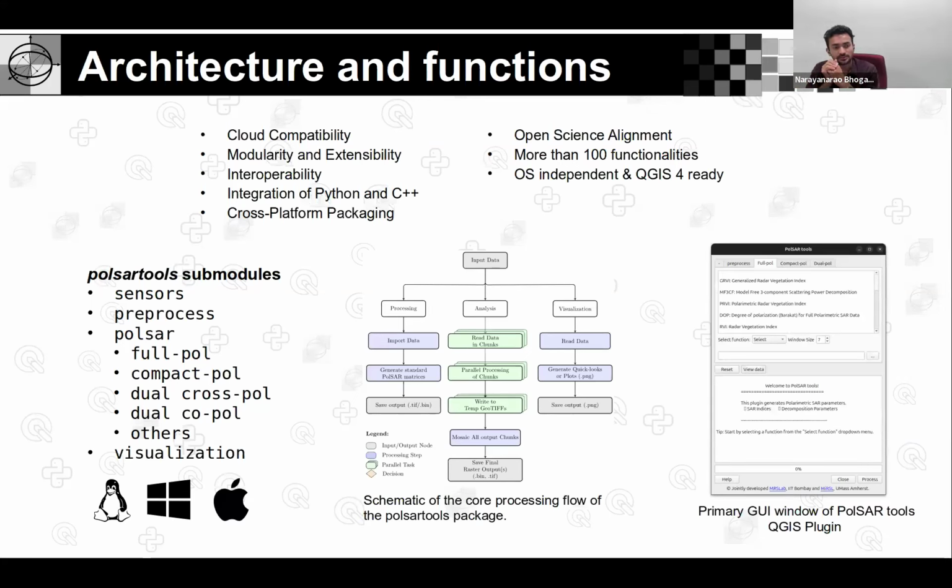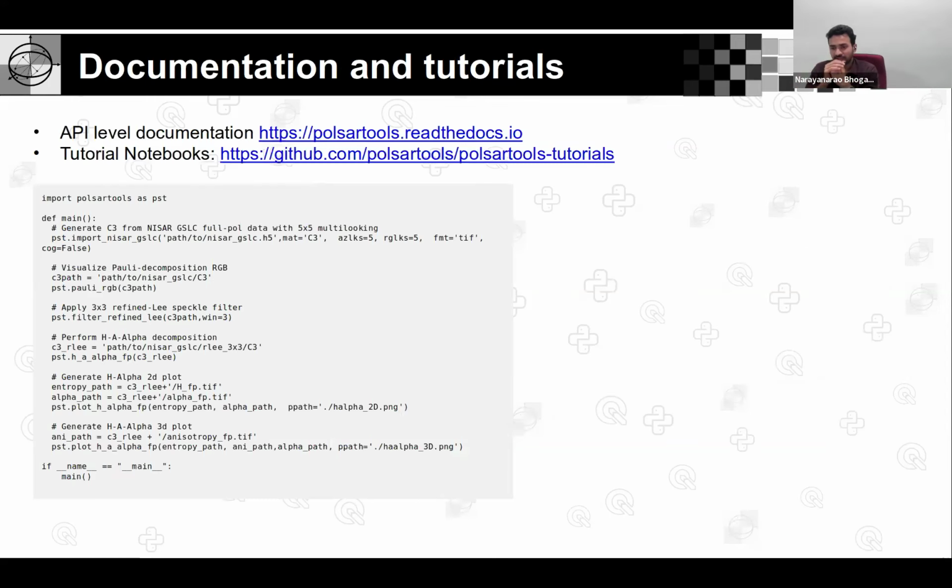Coming to the PolSARtools QGIS plugin, as of now, except the sensors module, all other modules are integrated into it. So with a few clicks, you can directly process the polarimetric data and derive all those descriptors. In my opinion, the documentation and tutorials carry equal weight as the software itself, because even if we have written well-structured, super nice code and very sophisticated processing, if no one understands how to use it, it is as good as not available.